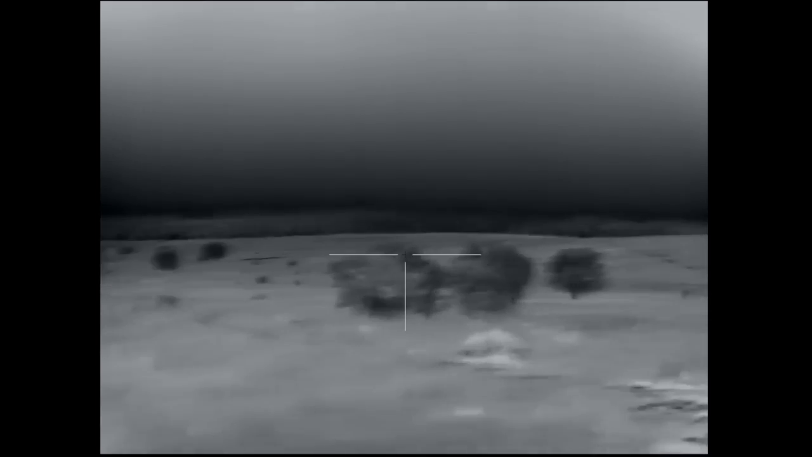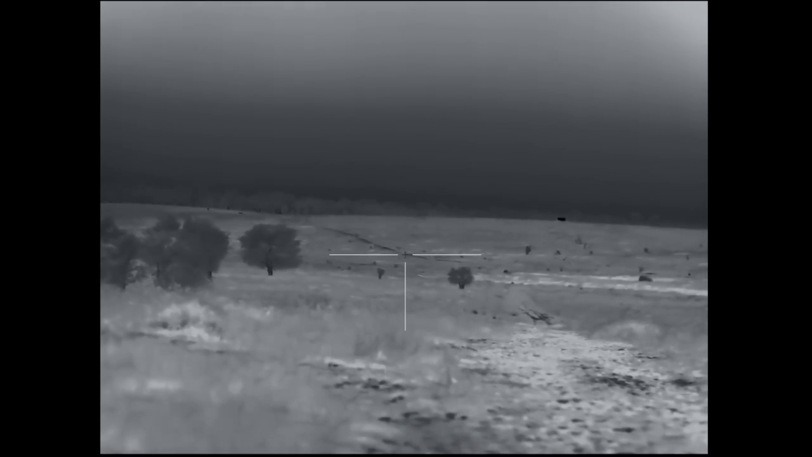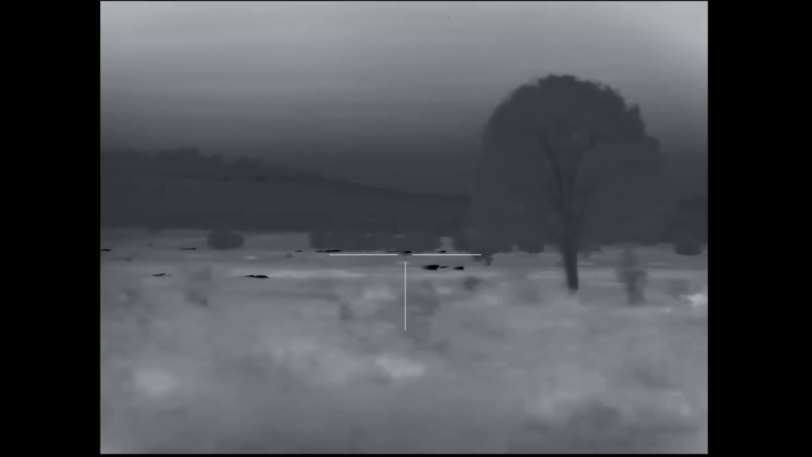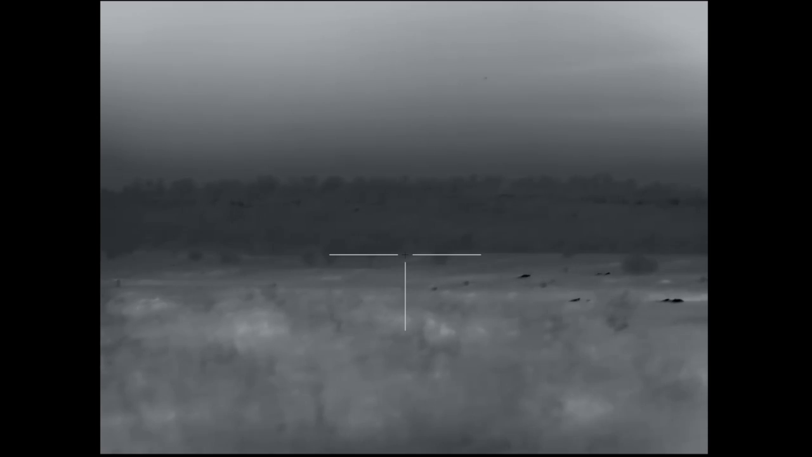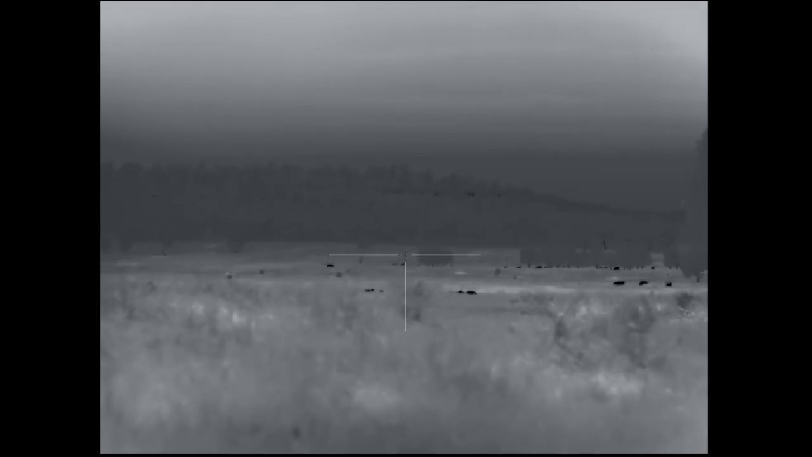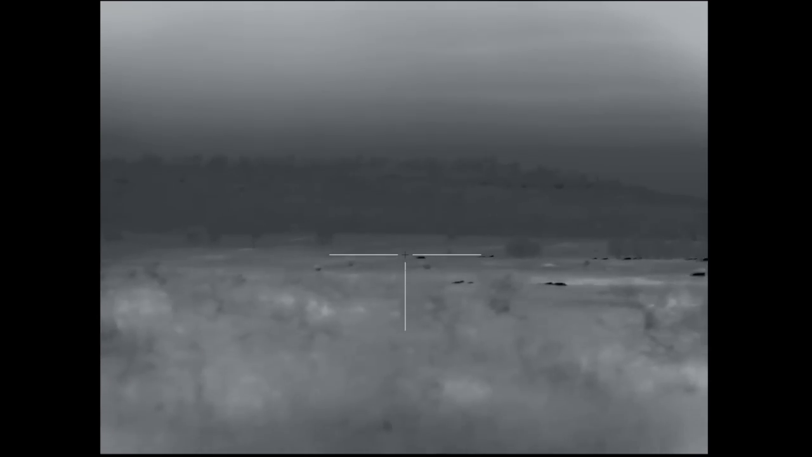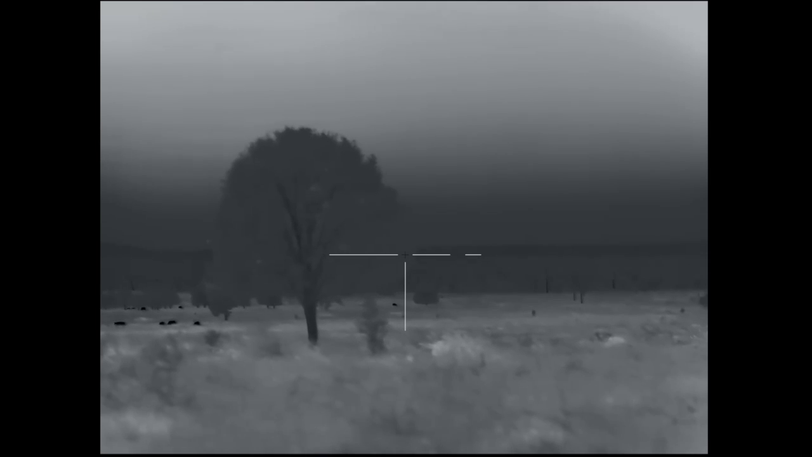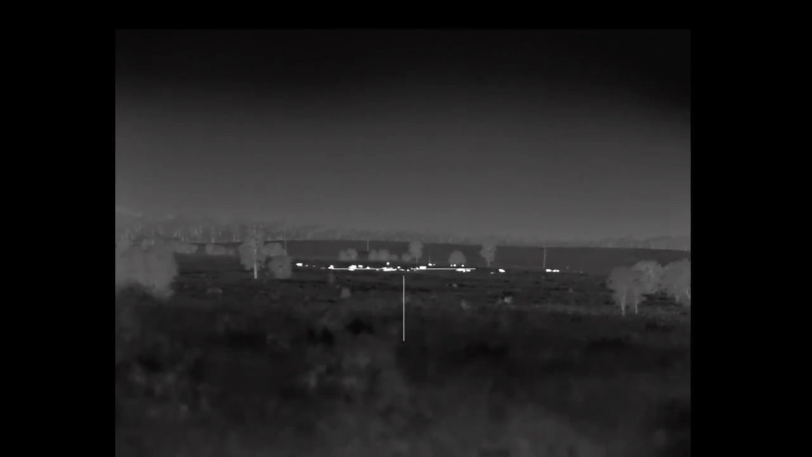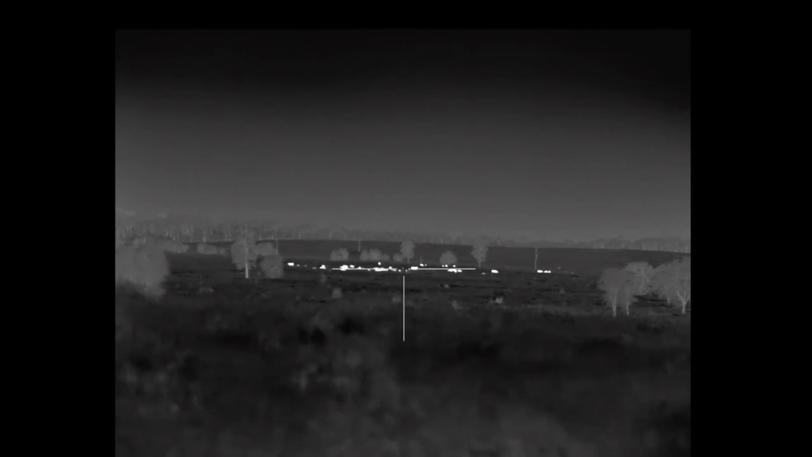I really love the clarity of this scope. See all the cattle. Okay, there's those cattle out there at about, I don't know, probably 600 metres I'd say.